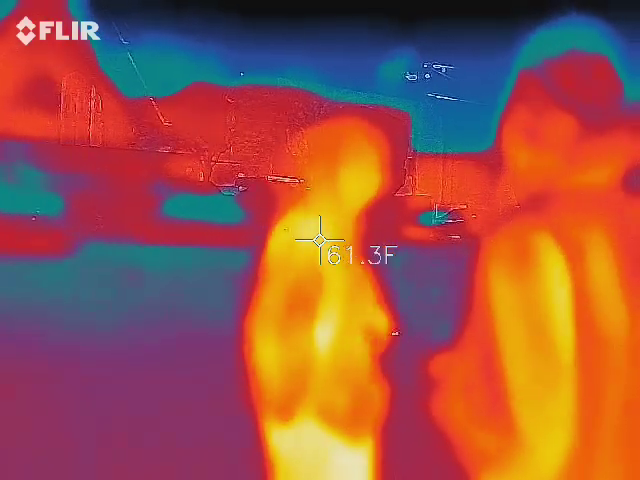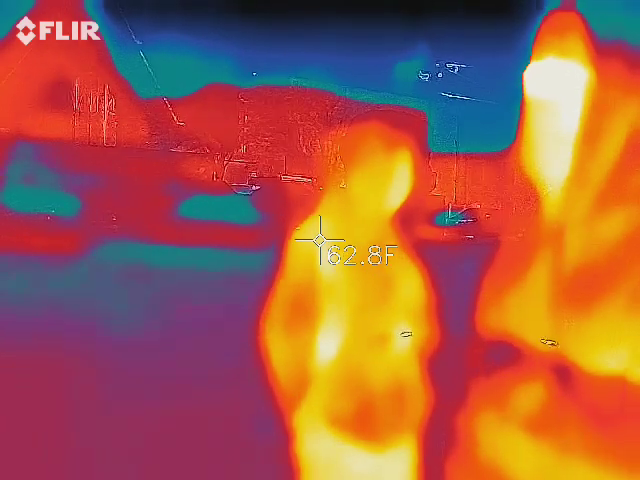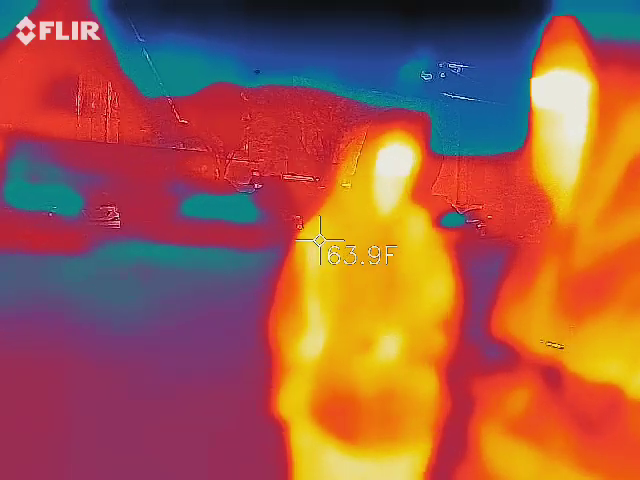Oh man, he's getting up. Awesome. Definitely going to stick up here, for sure. He's not normally awake at this time.